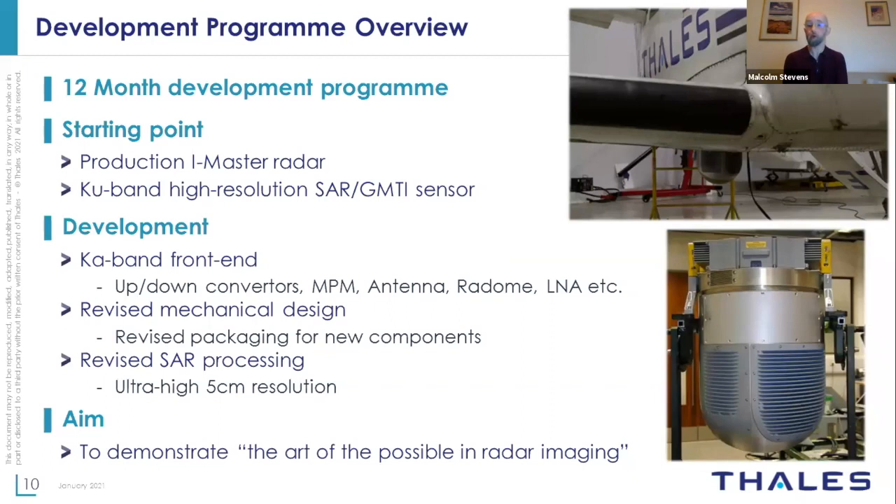The end result was something which keeps a large part of the form factor. It can still fit in exactly the same size, so on the same aircraft that we'd previously fitted the production system. And the challenge we were given, as well as demonstrating the art of the possible, was this 5 centimeter resolution imagery. At the time, to my knowledge, there were no other Ka band radars that were achieving that resolution, although others had got, at X band, there had been one demonstration prior to producing this radar.